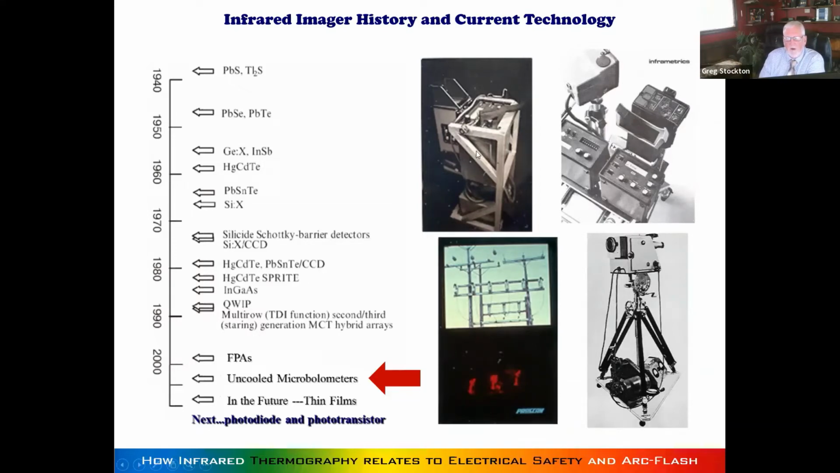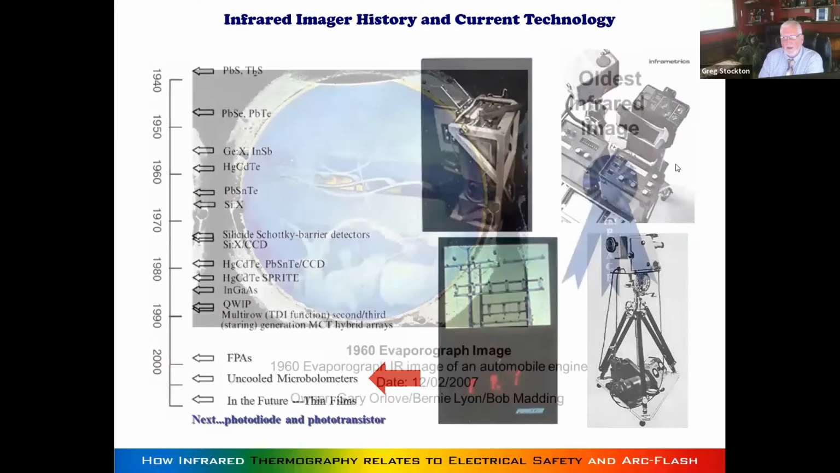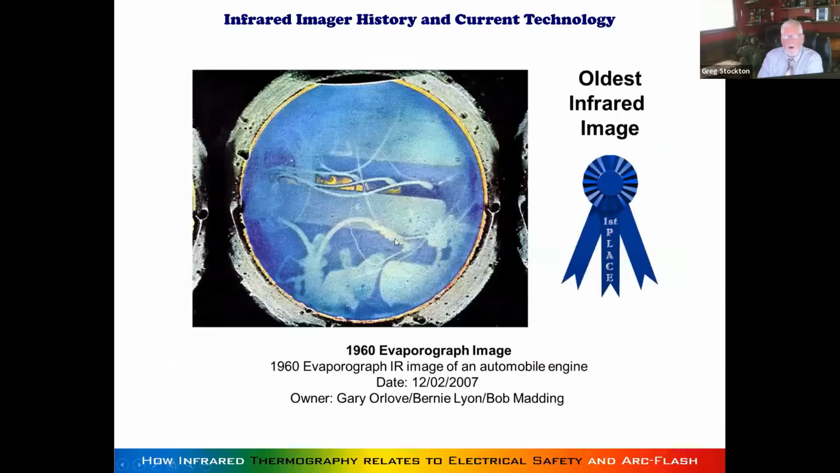I started in the 80s, and we lugged these big giant cameras around with carts, and it was clunky. Everything was clunky. Now you've got a cell phone. Here's the winner of the oldest image that we could find anywhere, by Gary Orloff, Bernie Lyon, and Dr. Bob Maddig. This is an automobile engine from 1960.